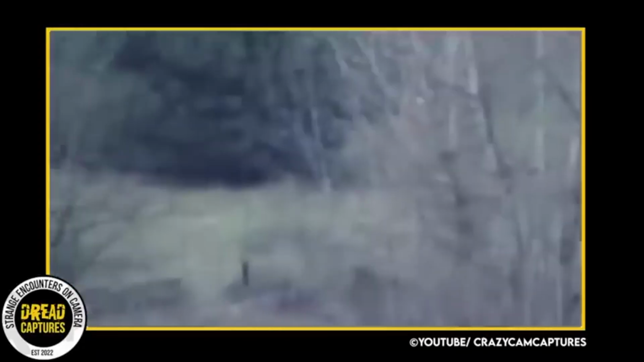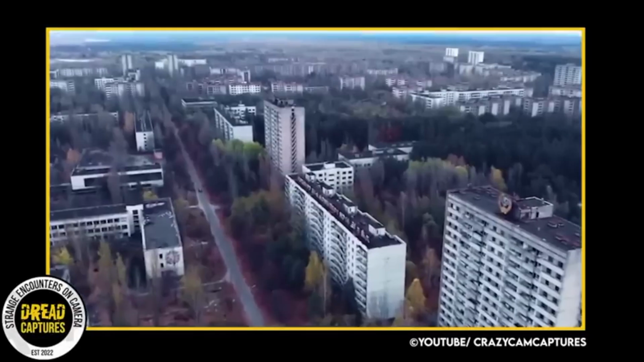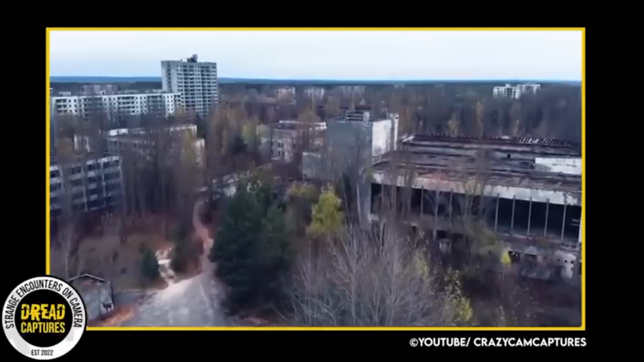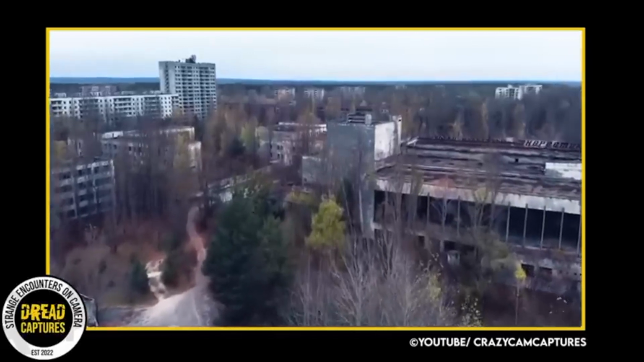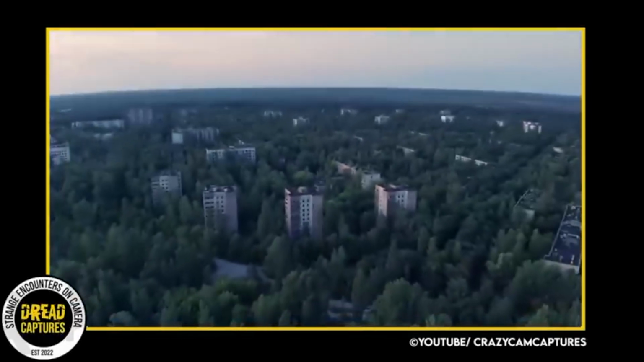Chernobyl remains one of the world's deadliest places, as the area is still highly contaminated by radiation, preventing residents from returning to their homes. Despite this, nature is slowly trying to reclaim the city. Many of the creatures residing there are tragically suffering from the effects of radiation.